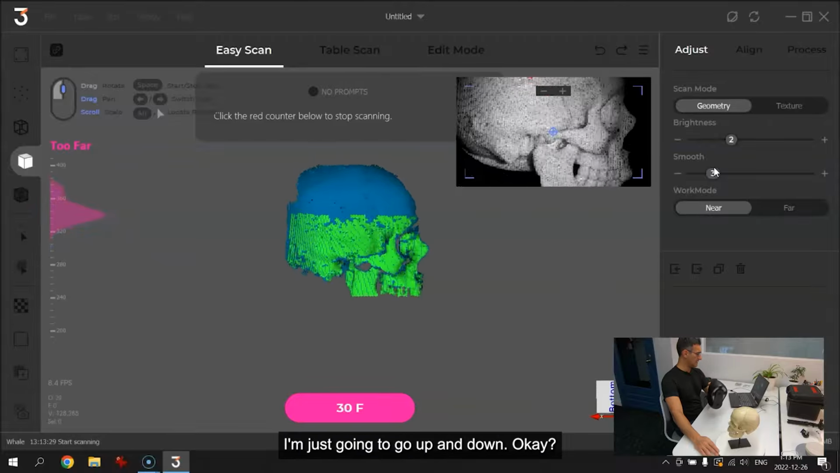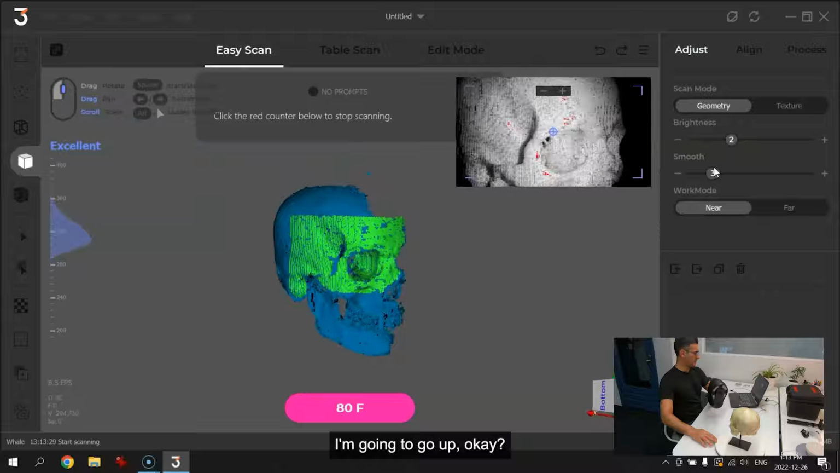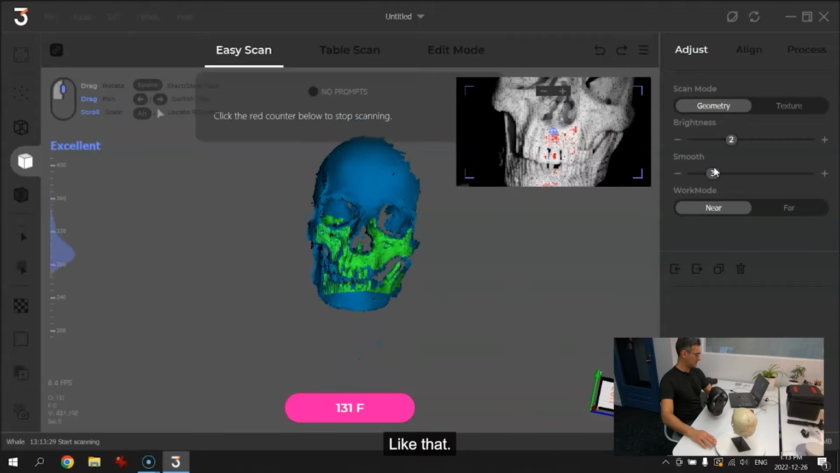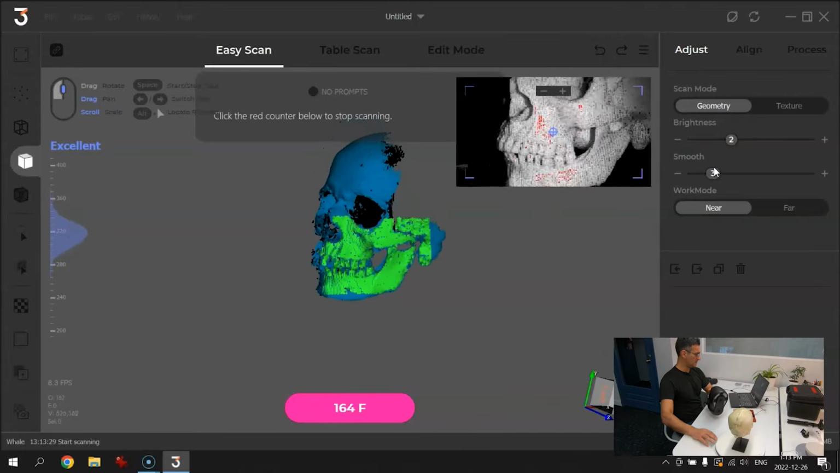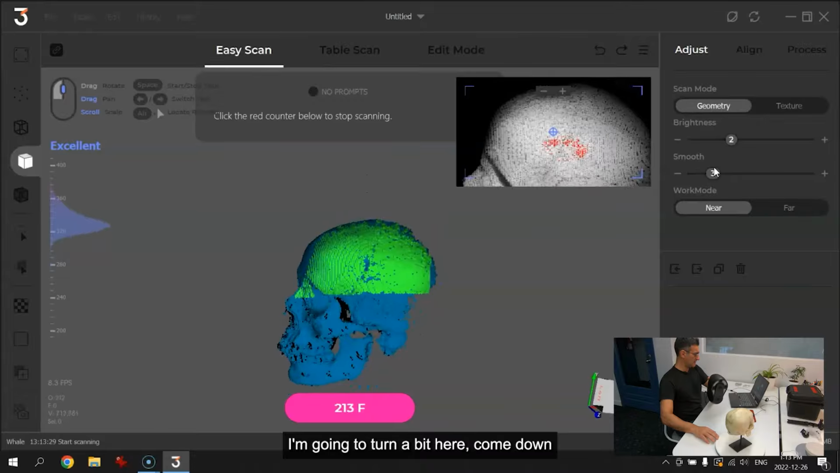I'm just going to go up and down. Okay, it wants me to get a little bit closer. Great. And I'm going to start turning this around. I'm going to go up, and I'm just going to kind of go around, like up and down, just gather all this data. Like that. Go around here. Turn a bit more. I'm going to go up a bit like this. Okay, it's saying that's excellent. It's getting a lot of data. I'm going to turn a bit here, come down.